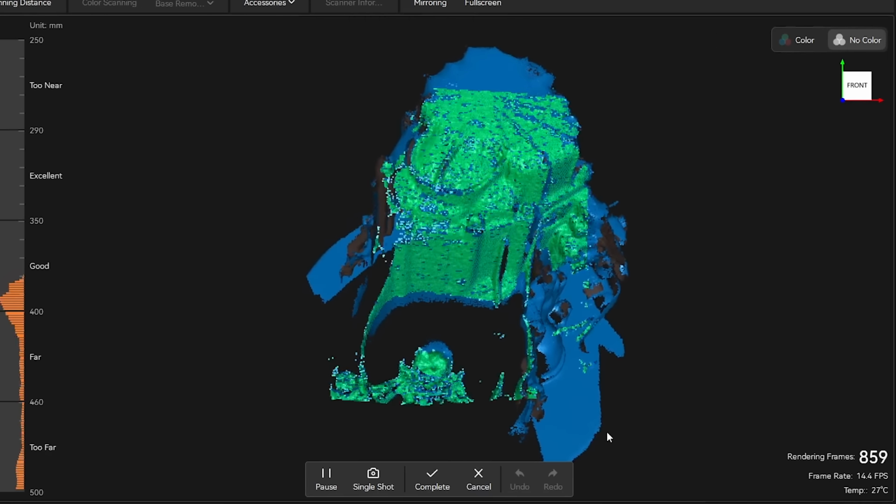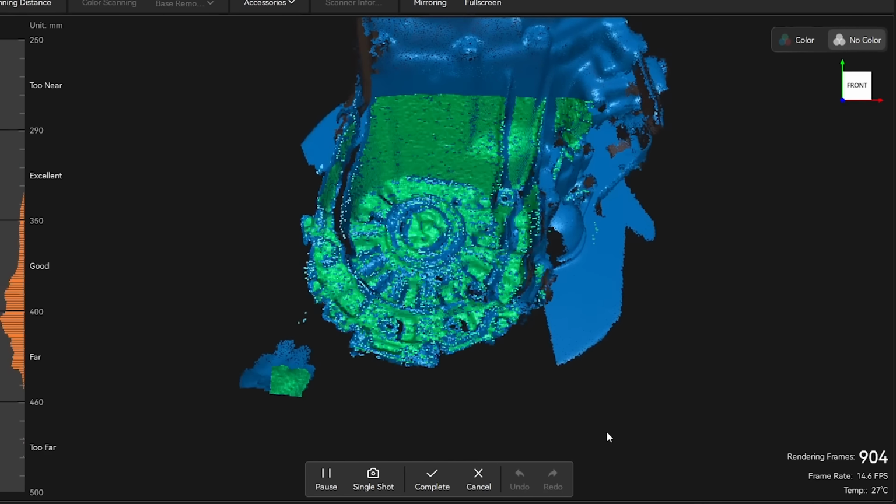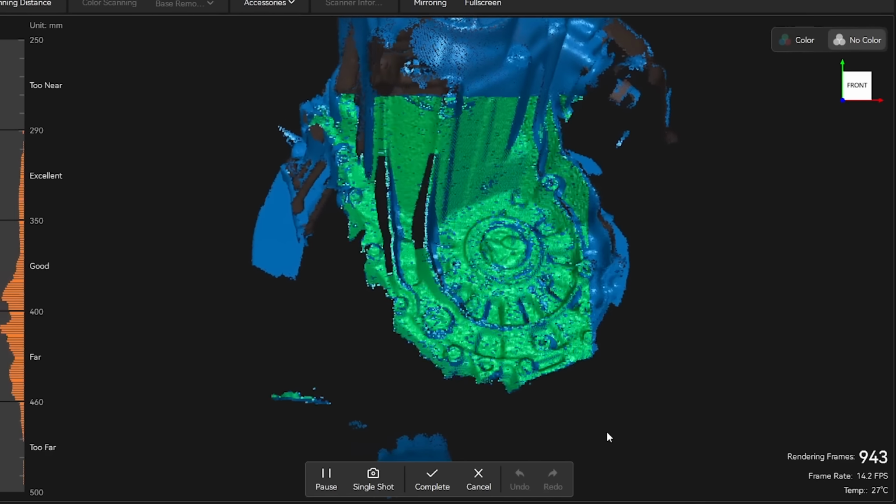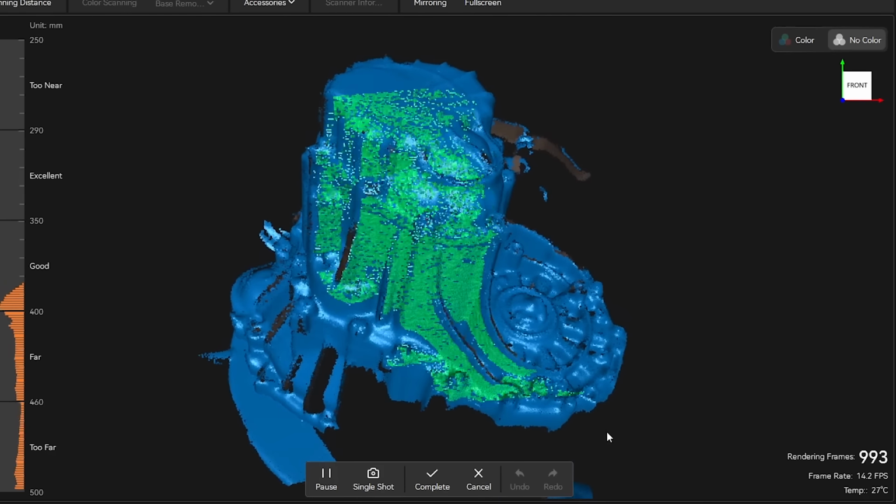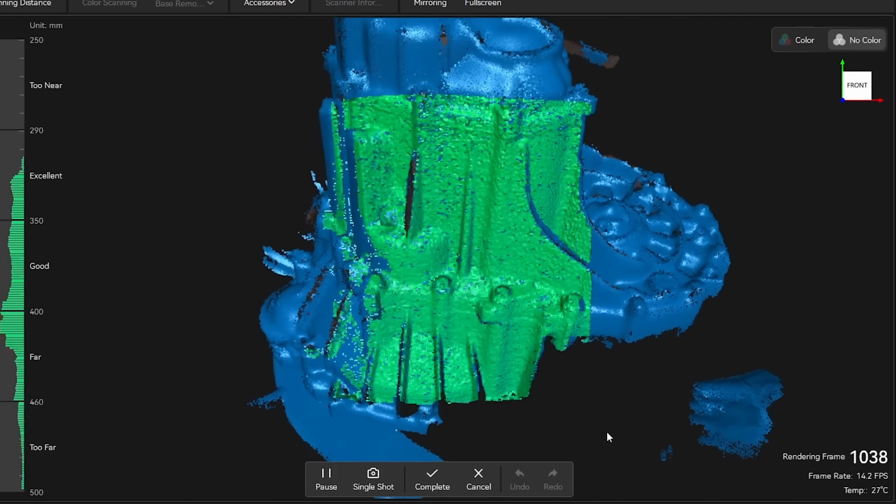Starting with Full Field, this mode is all about capturing detail. Although after using the blazing fast laser mode, it felt a bit slow at 14 frames per second. I also had to be a bit more careful with steady motion to keep the tracking smooth.